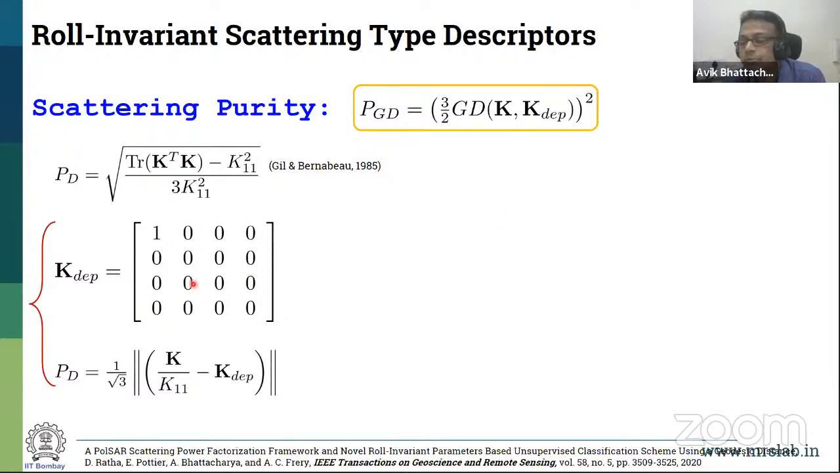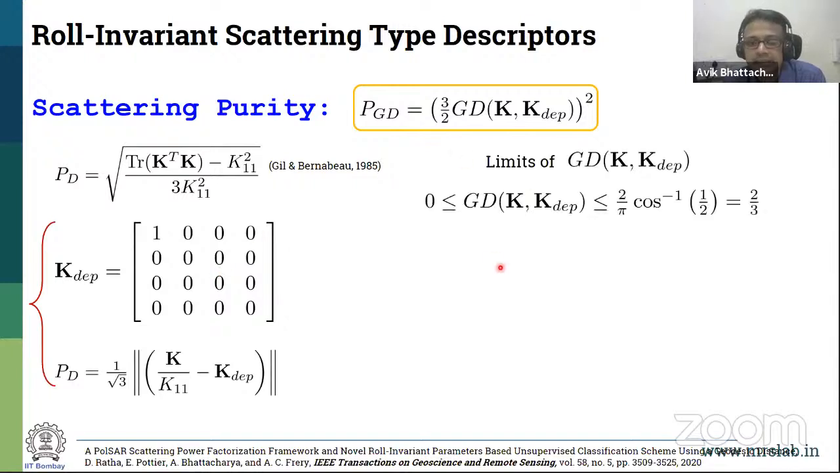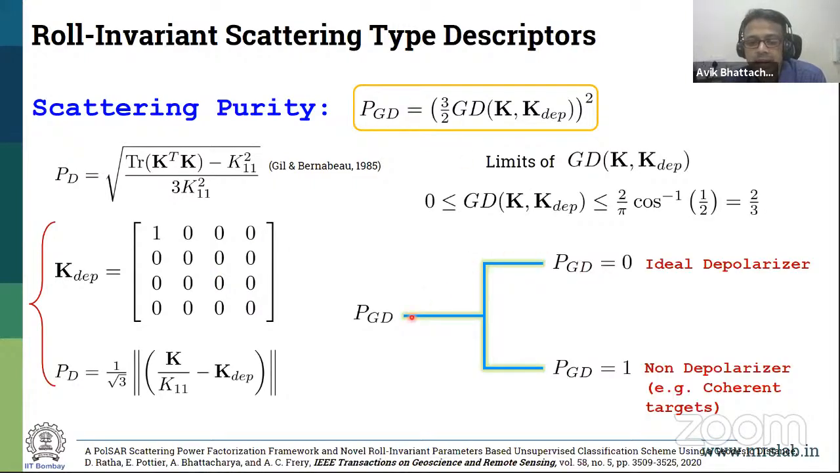But you can take this to be one extreme case. If this quantity, PGD, is 0, this is an ideal depolarizer. But if it is 1, then it is coherent. So this gives you information about the target being completely coherent, or totally a depolarizer. An image will clarify that.